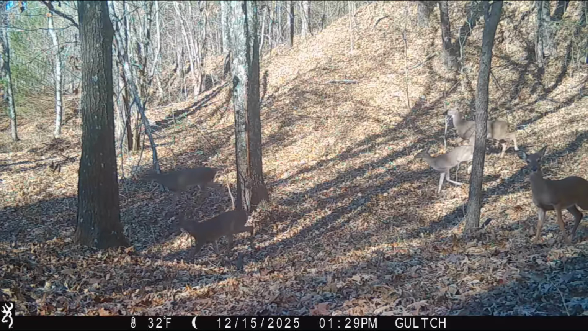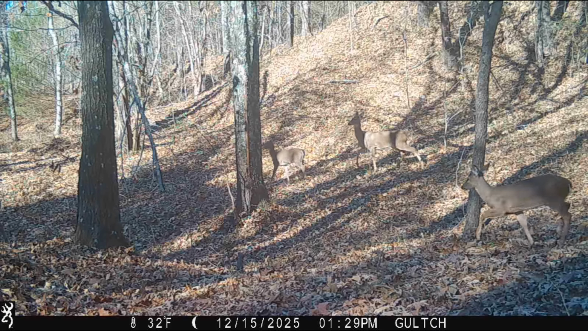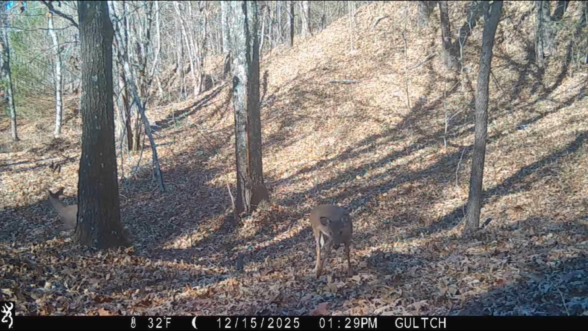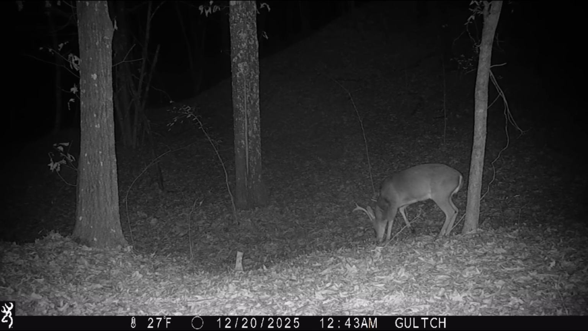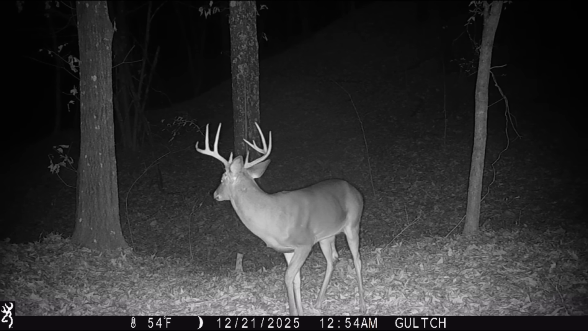There's another coyote. 1, 2, 3, 4, 5, 6. 6 deer coming. 7 deer. 12, 15. They're out here, guys. They're definitely out here. Ooh. He ain't got many points, but he's wide. He's searching. That's that second heat coming in estrus, about a month after. Usually around here it's Thanksgiving and Christmas. You're pretty much guaranteed to get some deer.